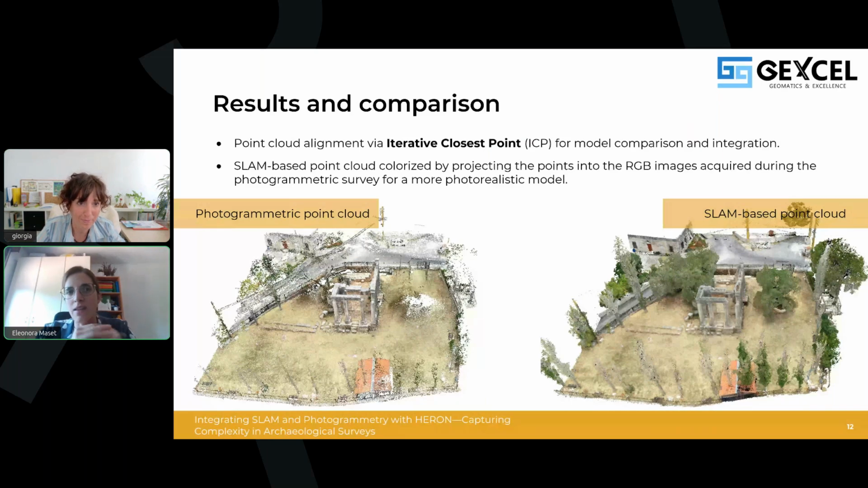Yes, well, once the two datasets, the photogrammetric and the SLAM-based one, are processed, they of course can be compared and integrated after proper alignment. So in our case, the two point clouds were first aligned using the well-known iterative closest point algorithm. And since our scanner does not include an RGB camera, we colorized the SLAM point cloud using the photogrammetric images at first.